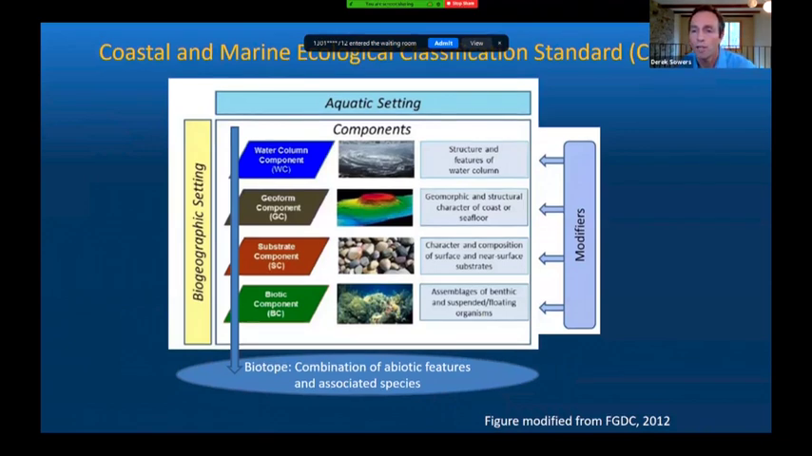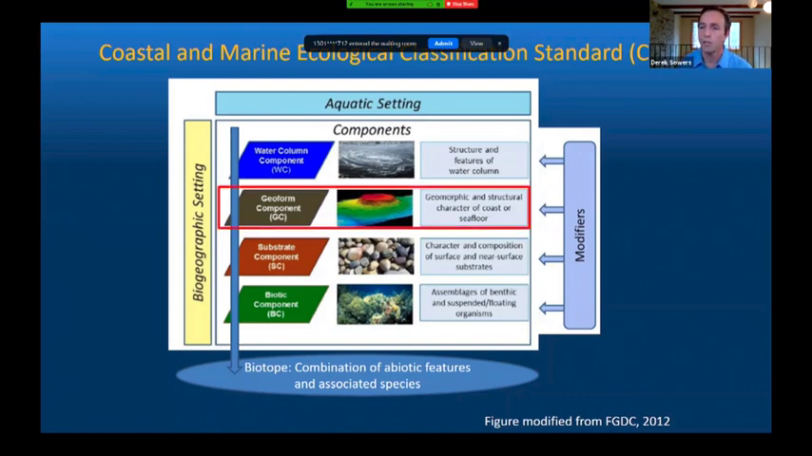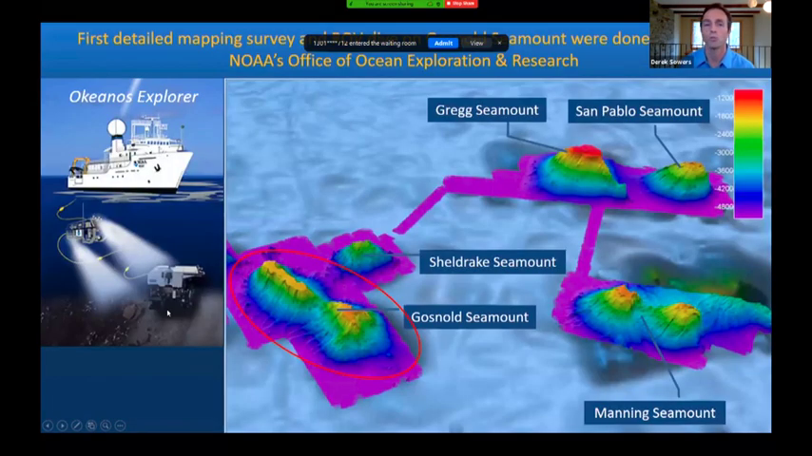The CMECS framework is really organized into 4 main components: the water column, the geoform, so that's geomorphology, substrate, and biotic component. Settings and components can be used in combination or independently to describe or map ecosystem features. And the hierarchical arrangement of units enables more in-depth classification as more information is obtained about habitat. So my work focused heavily on the geoform component. As I mentioned, that's one of the things you can do with the level of data that we have for these regions. And where we had information to support it, we also looked at the substrate component and the biotic component, based primarily on observations from submersibles.